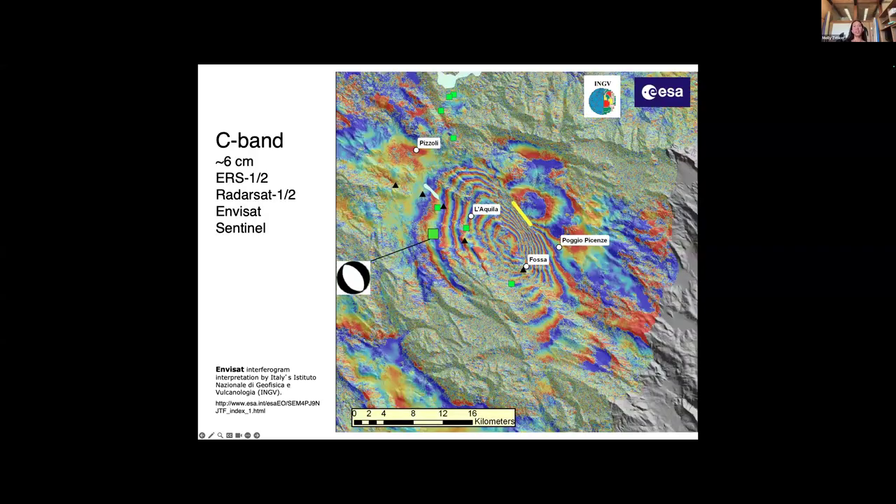If we look at C-band, this is from Envisat. Our C-band radars are from ERS, RADARSAT, Envisat, and the Sentinel satellites. You can see that there's still areas of decorrelation, but now we're seeing these concentric fringes from the earthquake signal. And we're recovering more reliable phase in the C-band interferogram than we were in the X-band.